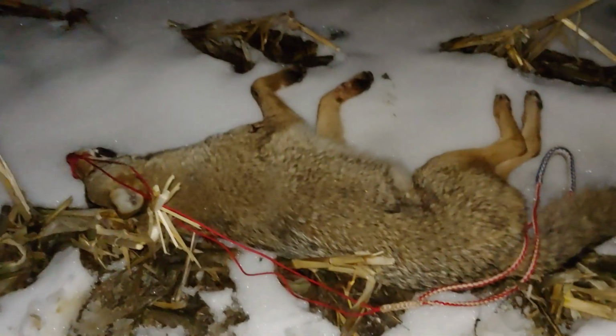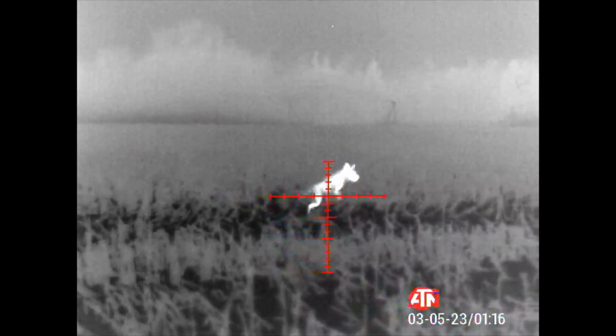This is the fence row. I don't know if you can really see it. It's pretty thick and nasty. He came through right here, ran out into the field, and, well, he's coming back this way now.